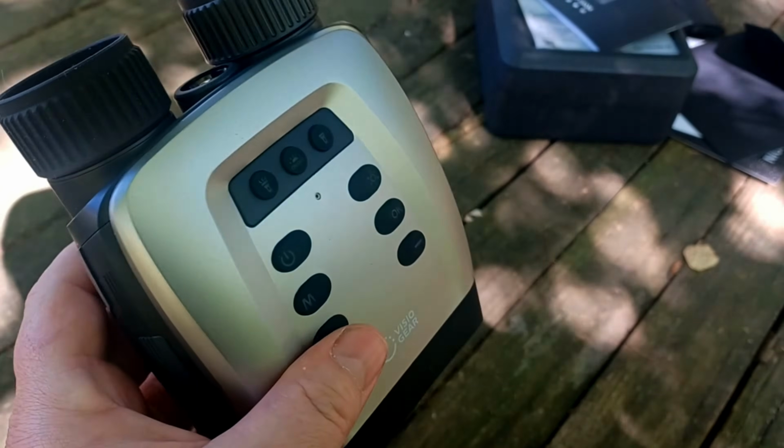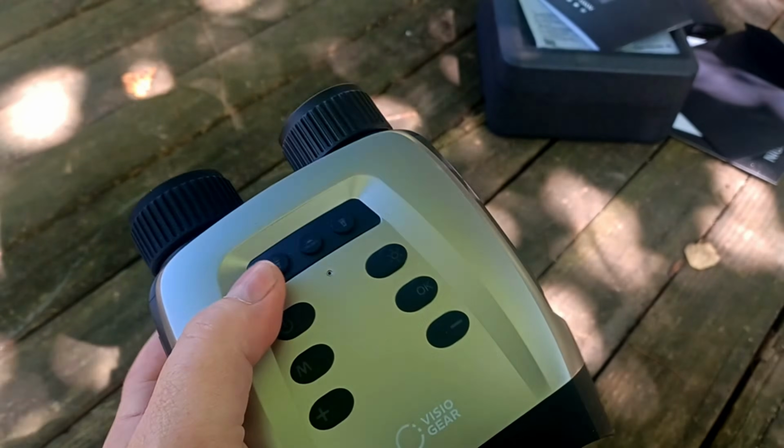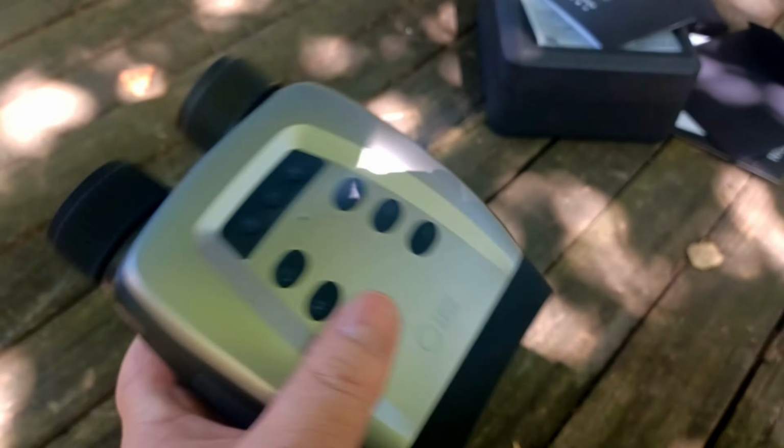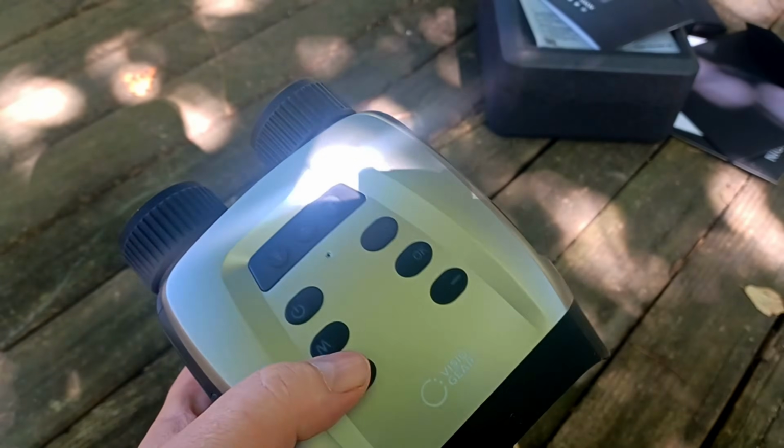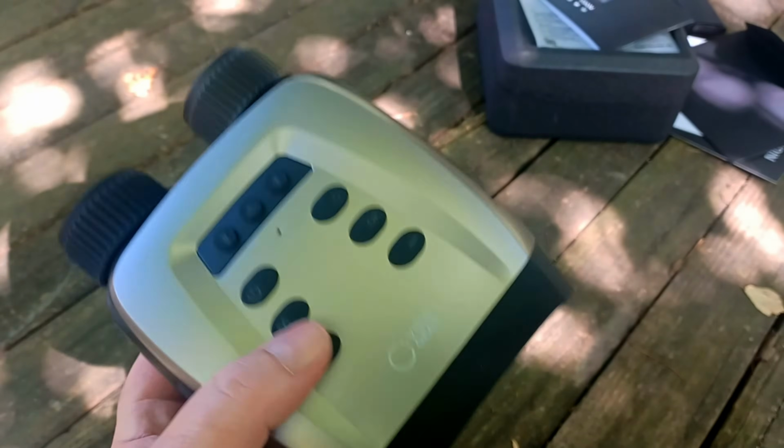Okay, so now here's the unit. It does have lighted buttons when you turn it on, which is very, very handy in the dark. It also has a beep setting, which you can turn on or off. You can turn the lighted buttons on or off if you choose.